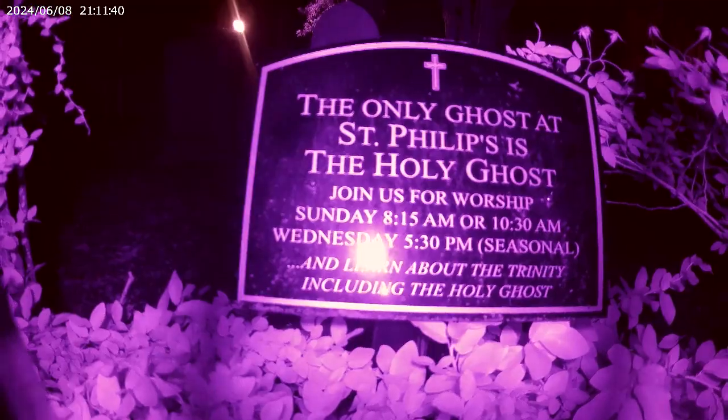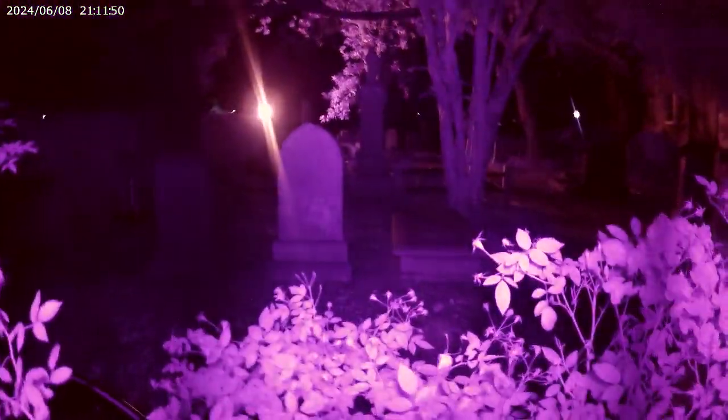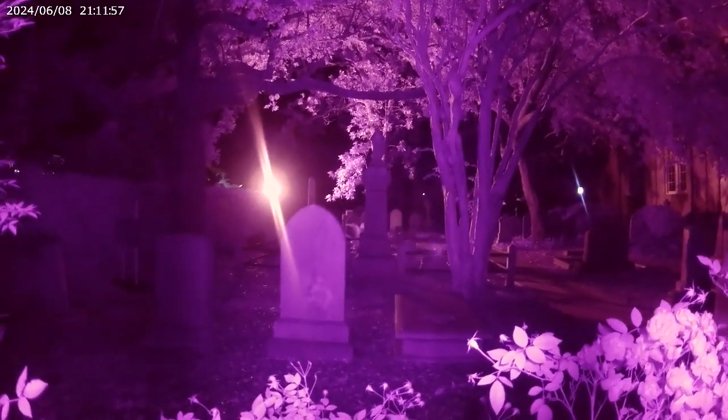Now, Brian, just so you know, the grave for Sue is in the back, and you see the cross headstone? Yep. It is one to the left and backwards behind the oval shaped one, just so you have that idea. So we've been trying to keep a nice steady camera in there to see if there's any actual movement.